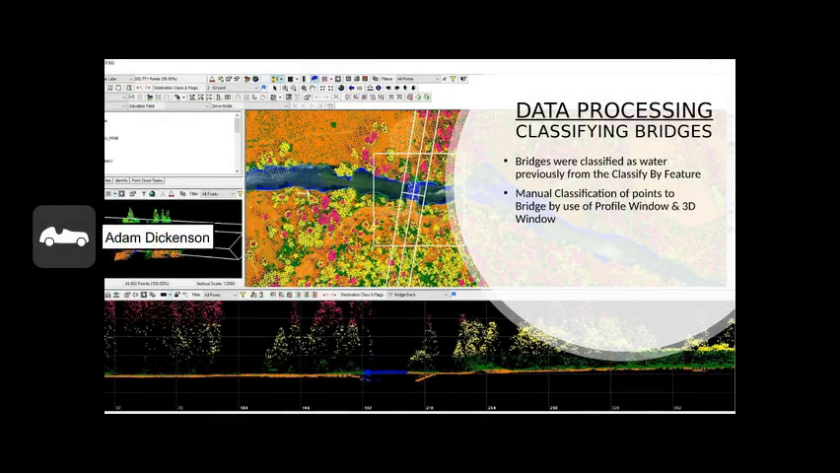That was the bulk of the point classification, but then there were a couple bridges within the project area. So I went through and used manual classification via the profile tool and 3D window.